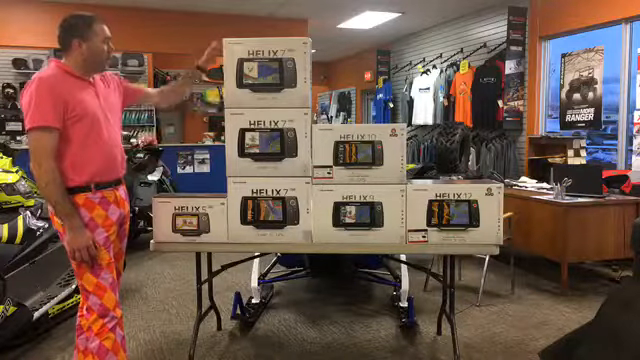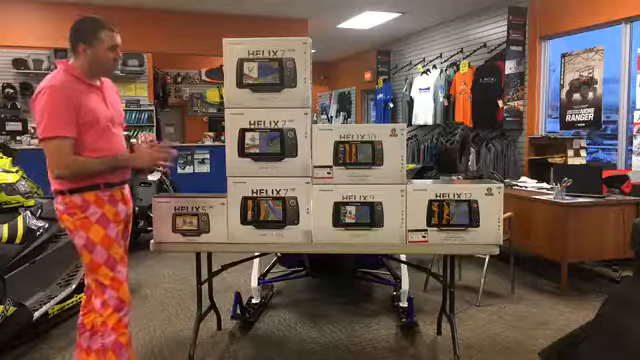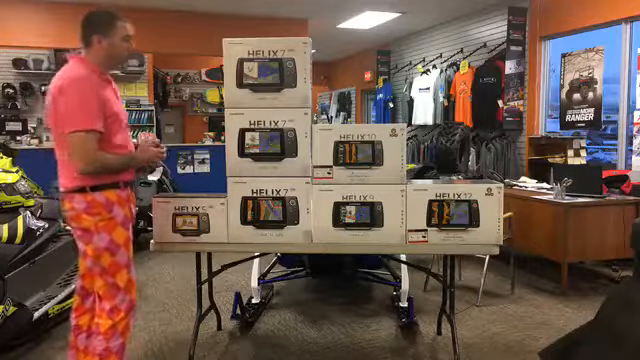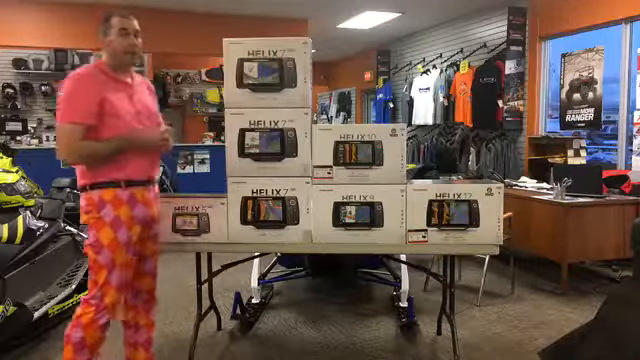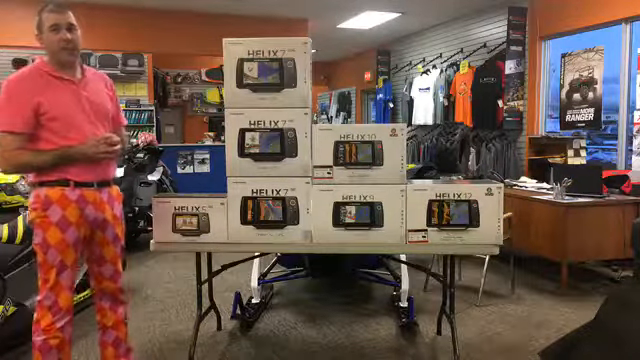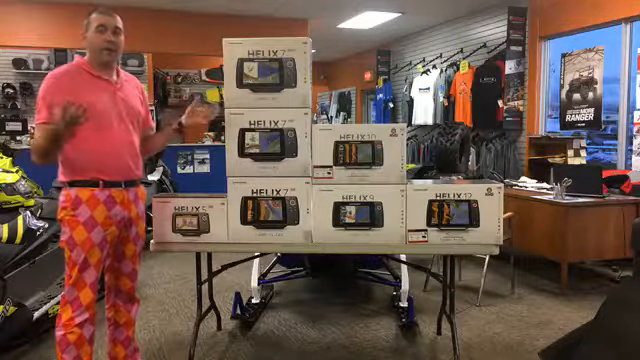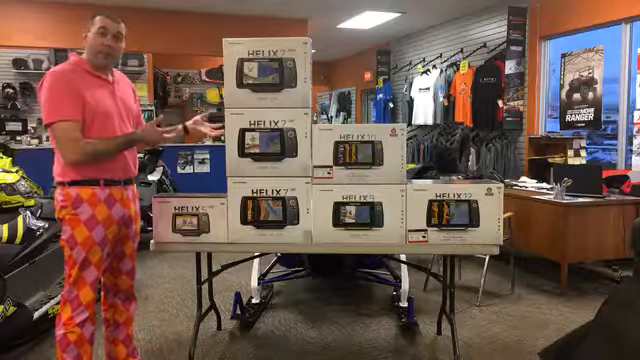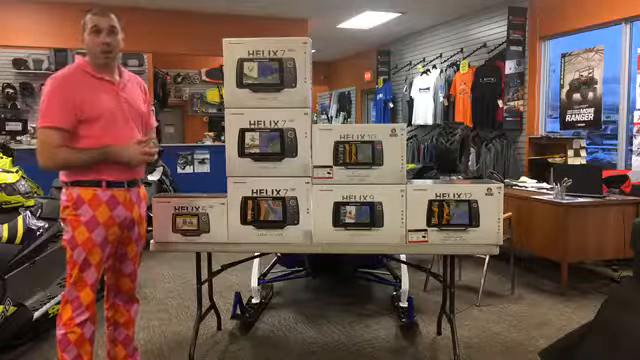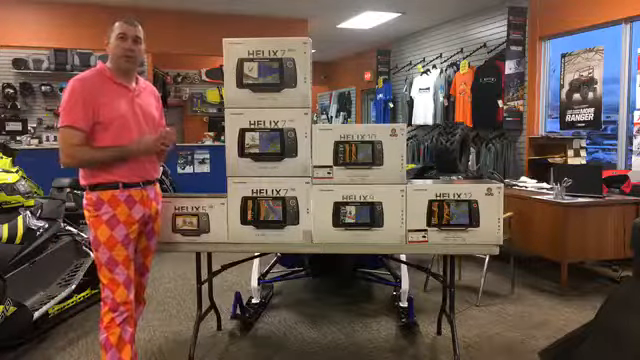So with the 7, you do have to be careful, because in the 7 series we have 2 different models. When you go in and you're looking at these, you're going to see this is a G2 and this is a G2N. So the N stands for networking, and what that's going to allow you to do is connect 2 fish finders together, possibly a fish finder and an iPilot with the Minn Kota iPilot. It's going to allow you to network and have these units talk to each other.